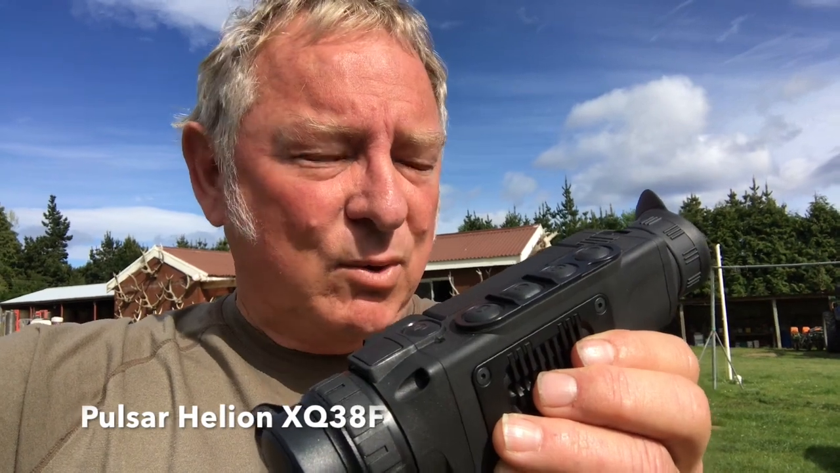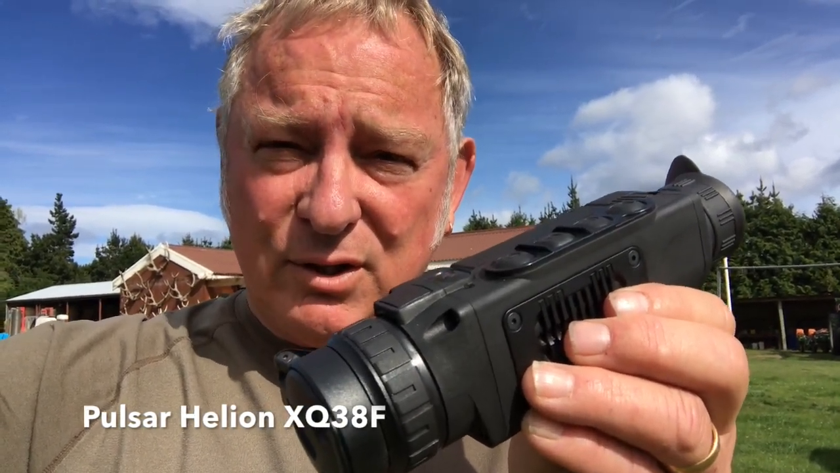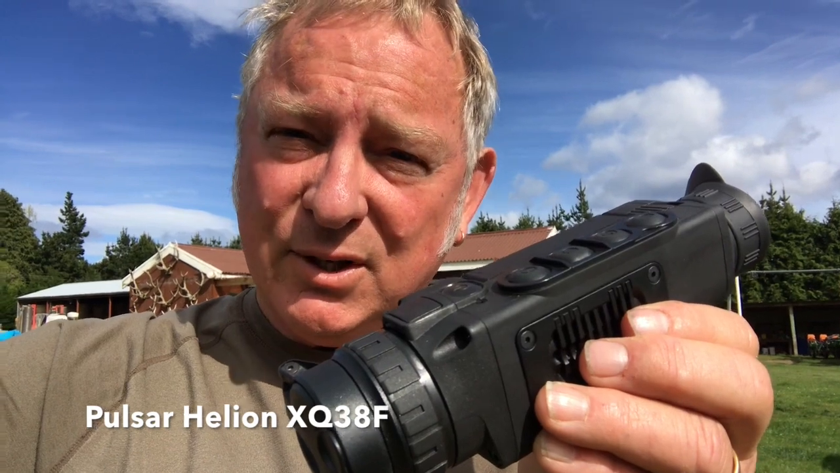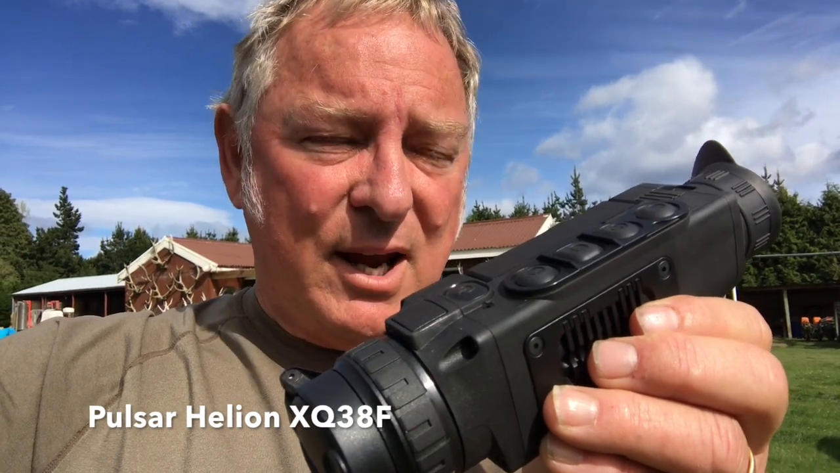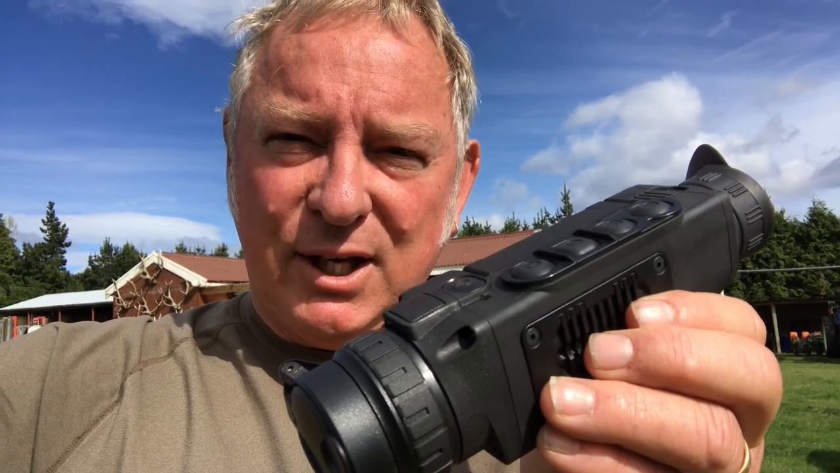Modern technology too has come a long way. So the new Pulsar thermal imaging unit, you can video straight from the unit itself. It's Wi-Fi compatible and it has an app on your smartphone so that the person sitting next to you can tune into what you're seeing and can even control the unit from the app on the smartphone. Really an amazing advancement in technology.